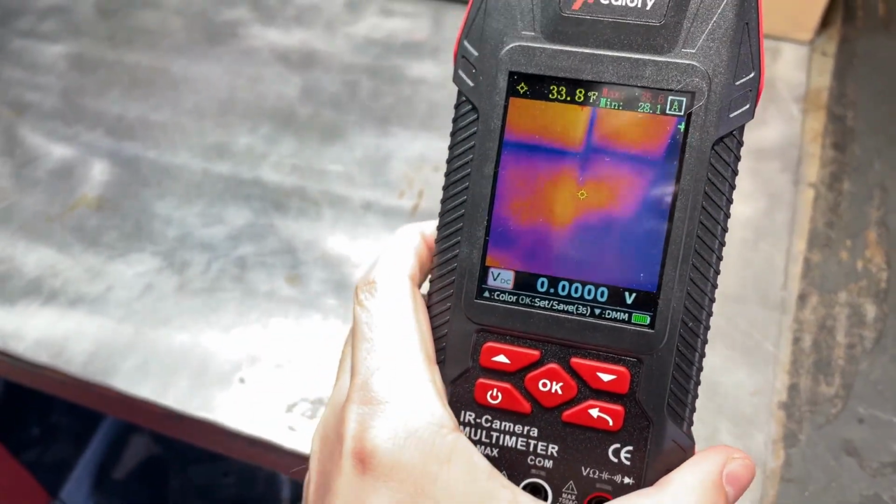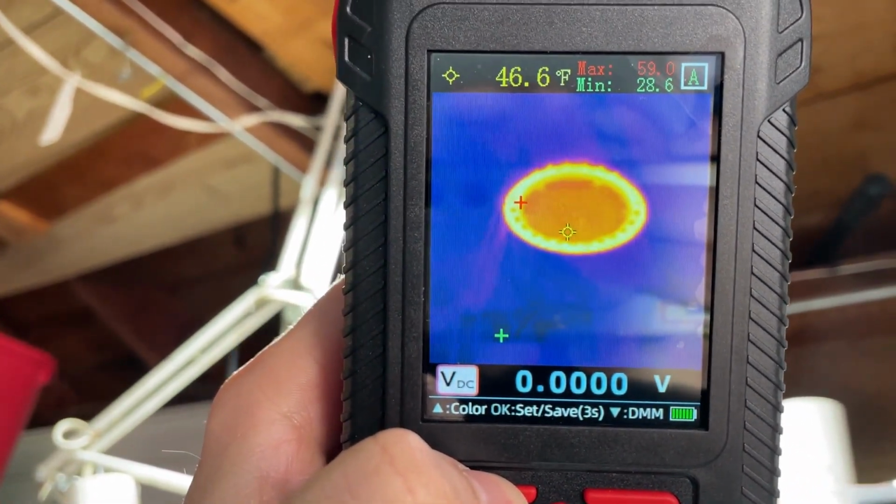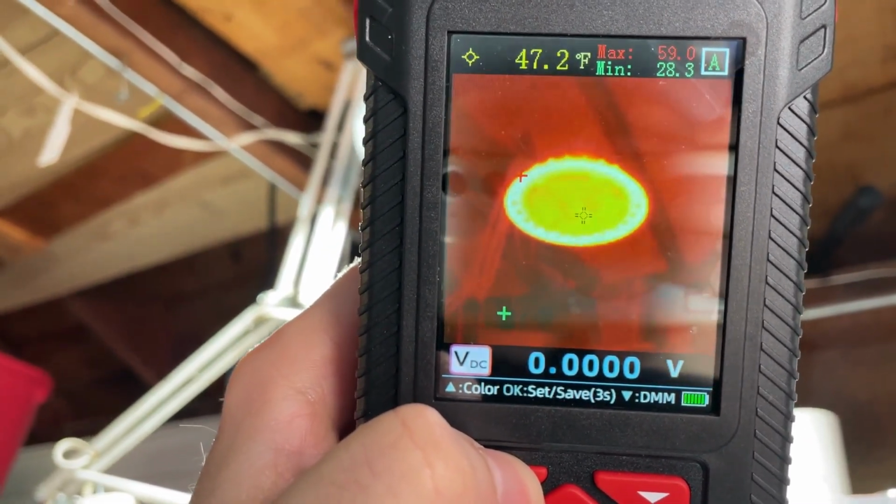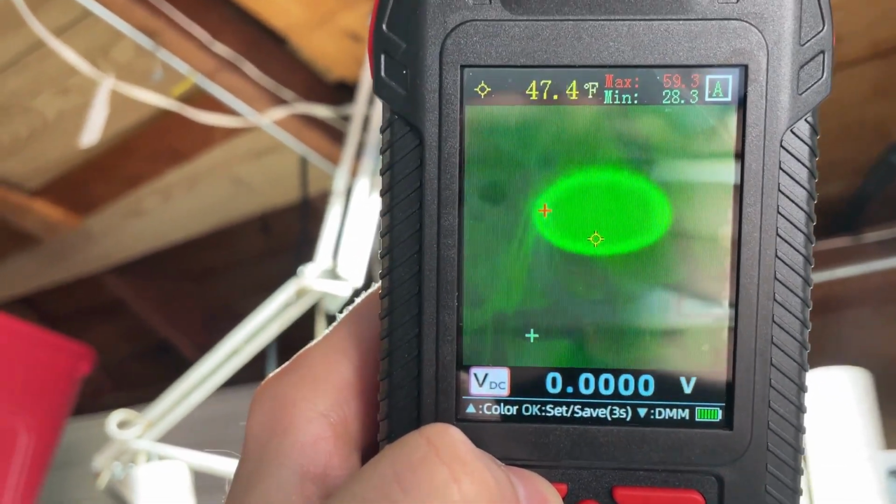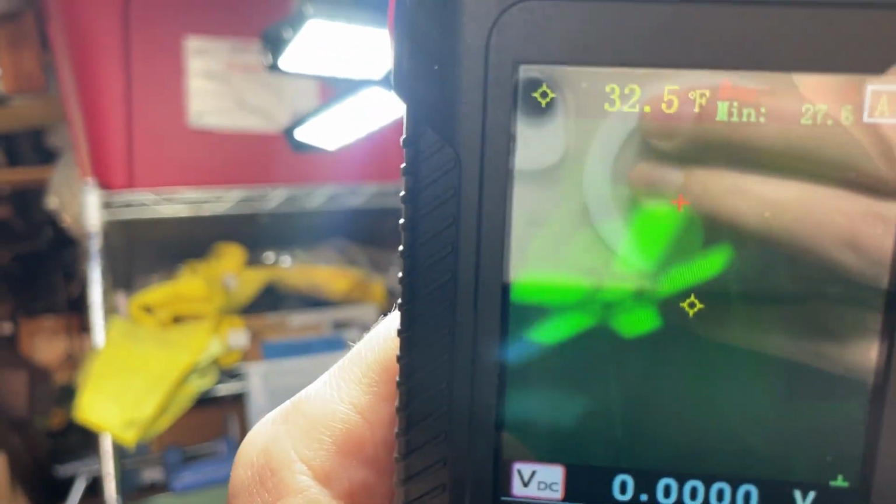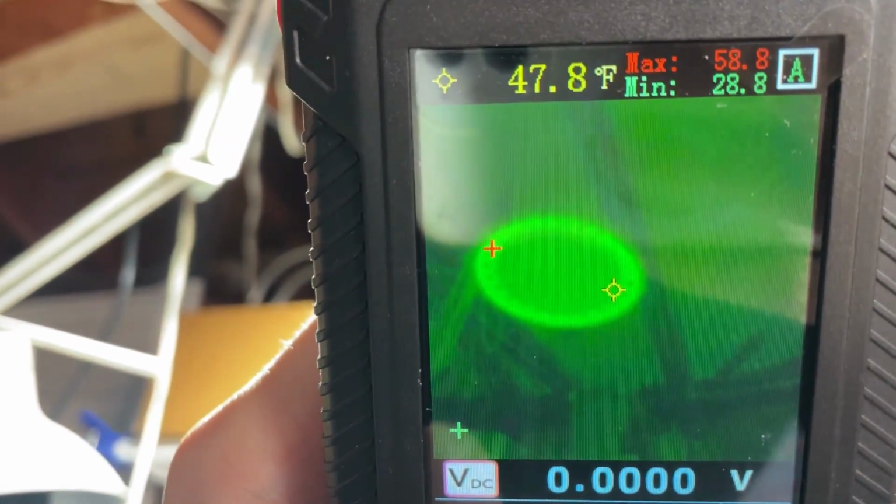in that specific area. So another thing we can do as we're looking at the screen here, we can change the color palette. So there's different options, 7 screens, and they're going to dictate what is hot and what is cool. So it depends how you want to look at it, but it all serves the same function of showing you what's hot and what's cool in different colors.